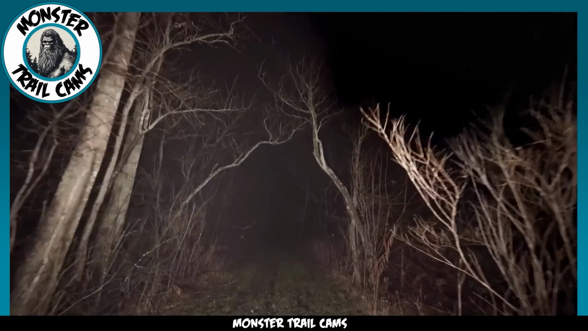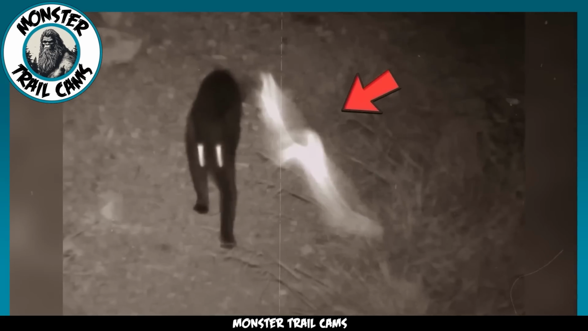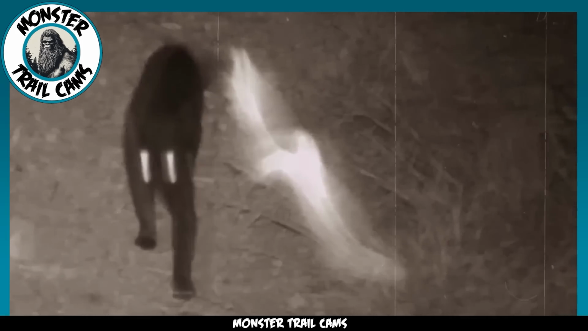Are those teeth peeking out from the darkness, ready to expose its true nature? Or could it simply be a glitch in the camera, playing tricks on our minds? Now, if you thought the black creature had your brain tied up in knots, take a gander at what we have next. On the right side of the frame, we're confronted with a truly perplexing sight, a ghostly apparition resembling wisps of smoke swirling around. The questions just keep piling up.